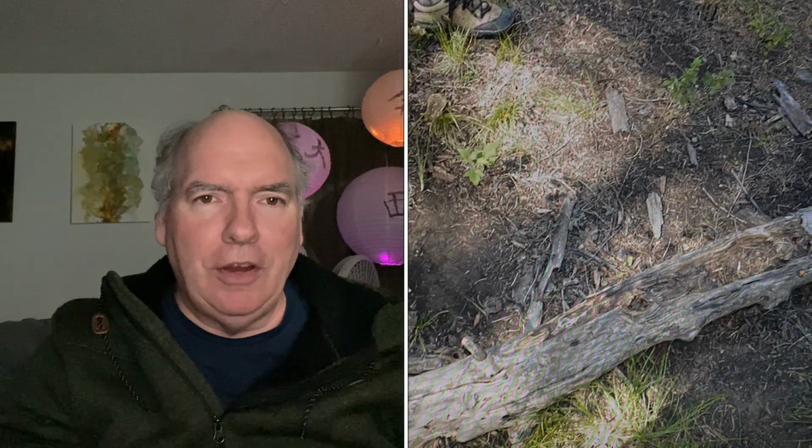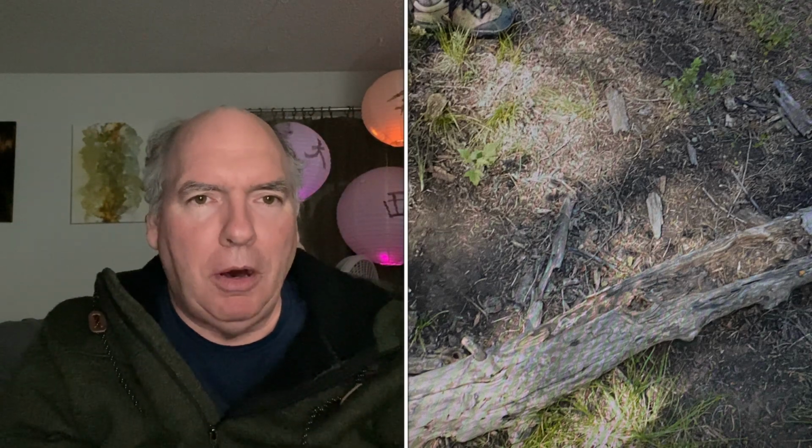On either side of that log, there were areas where feet have been rubbing in the dirt. Those areas are all bald. There's nothing there. No grass is growing in there. No weeds are growing in there.